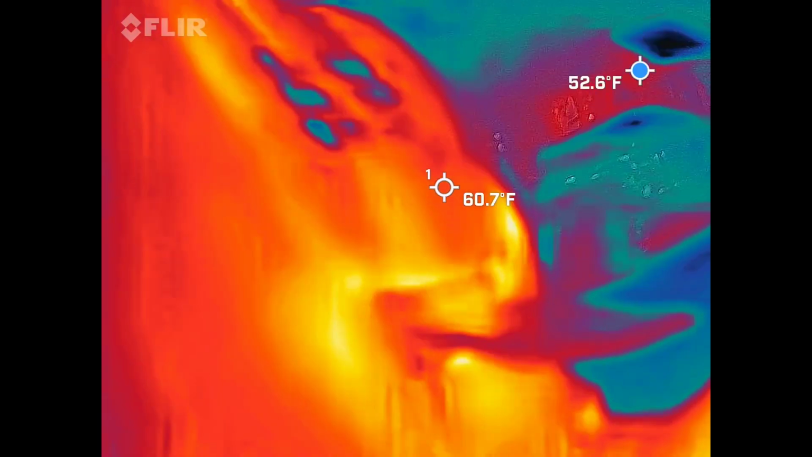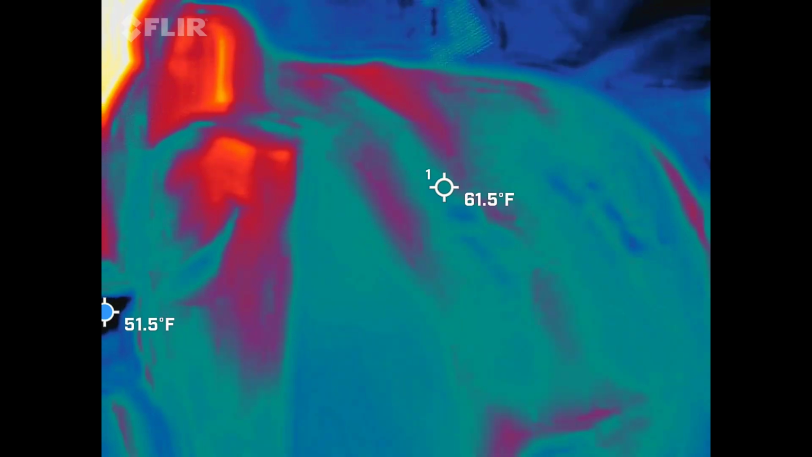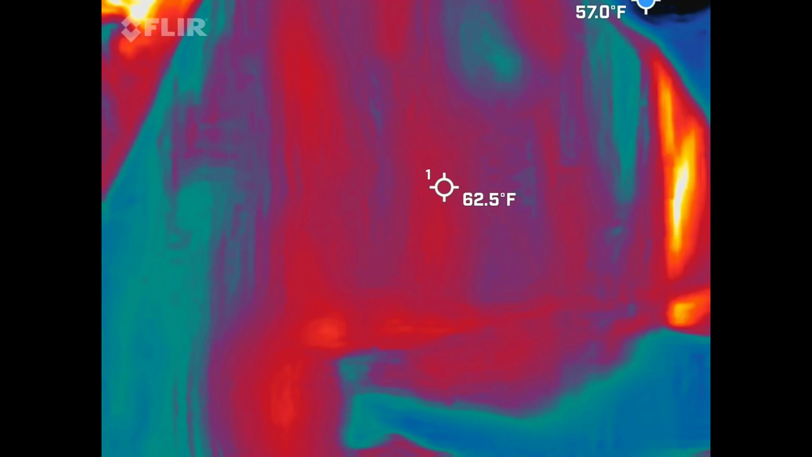It's also got a blue dot bouncing around the screen. So that's showing you the coldest spot in the frame at that moment when you guys are watching your video. I'm looking for 15 plus degree temperature drops for us tonight. I want to say I wrote down that it was 51 degrees, so that means we're looking for 36 degrees and colder. So yeah, the English guy can do math. Look at that, really quick. So that's why that blue dot is there. Your start and stop button is right here.